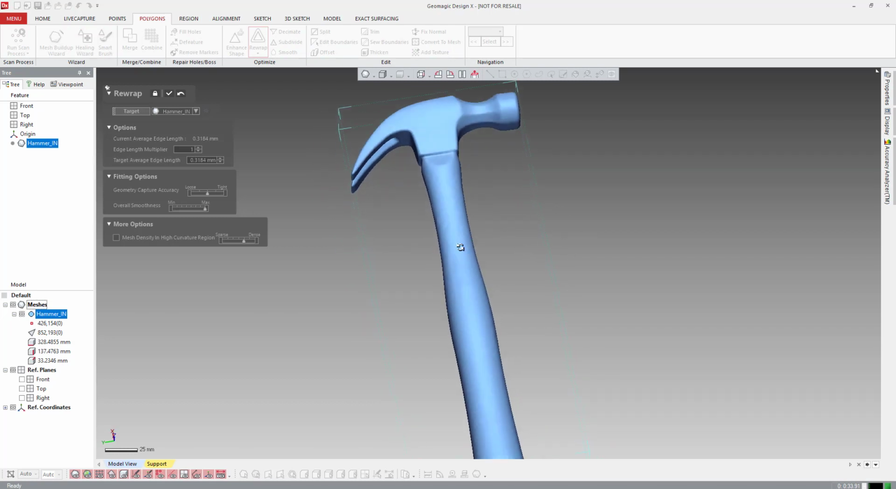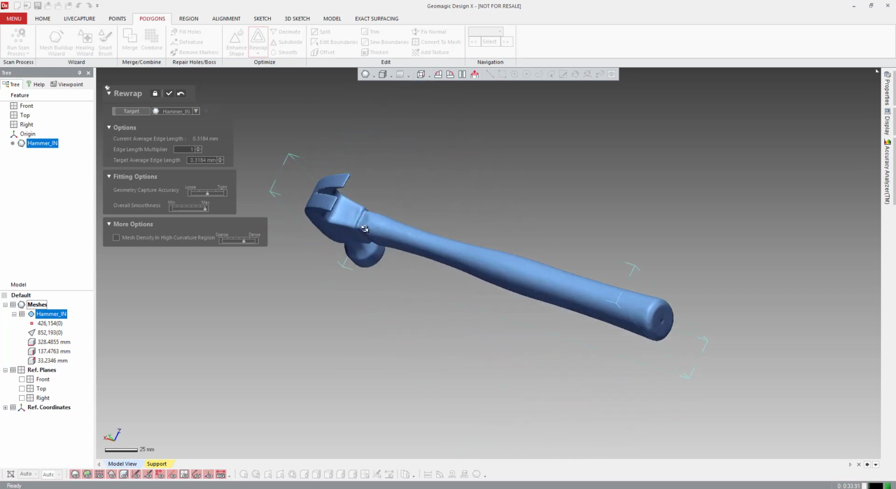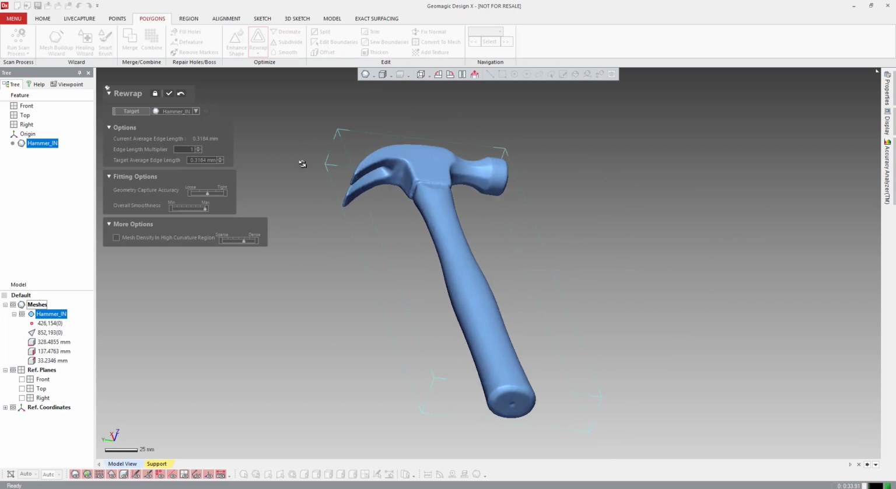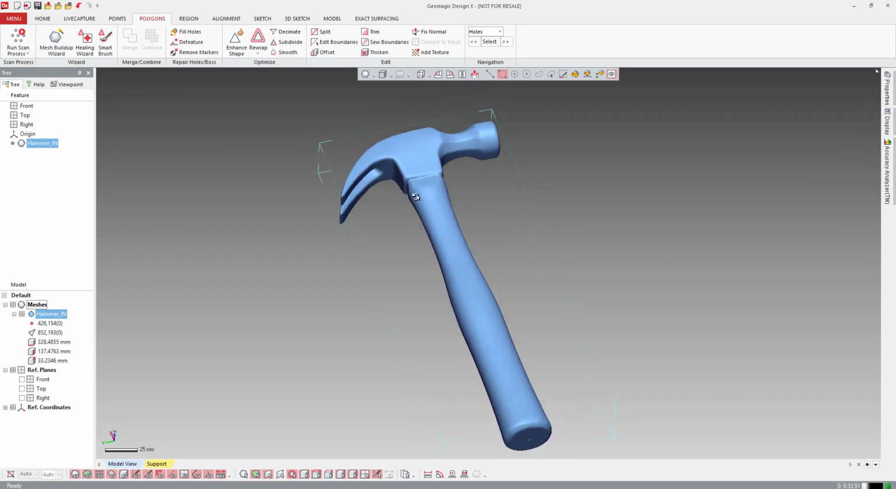So now with this guy rewrapped, you can see it's a lot smoother. So it got rid of a lot of the small detail that was in there. We could have used this to decimate it a little bit if we wanted to, just to make it even a little bit smoother. But let's just accept that for now.